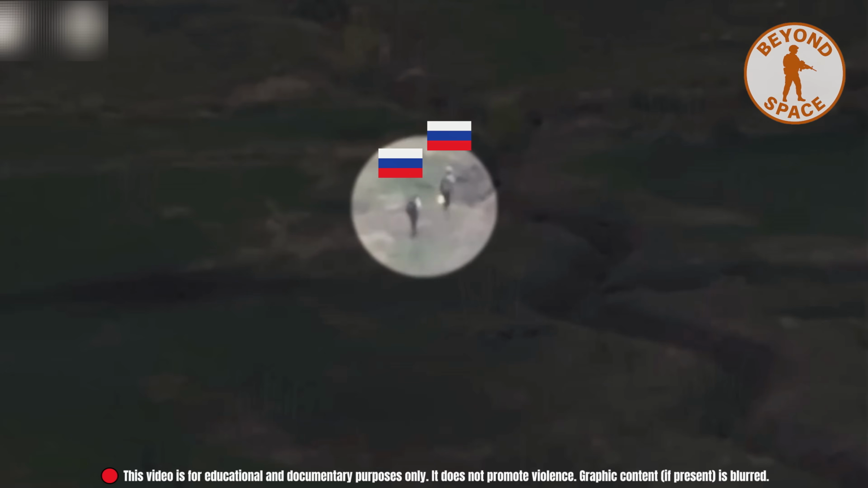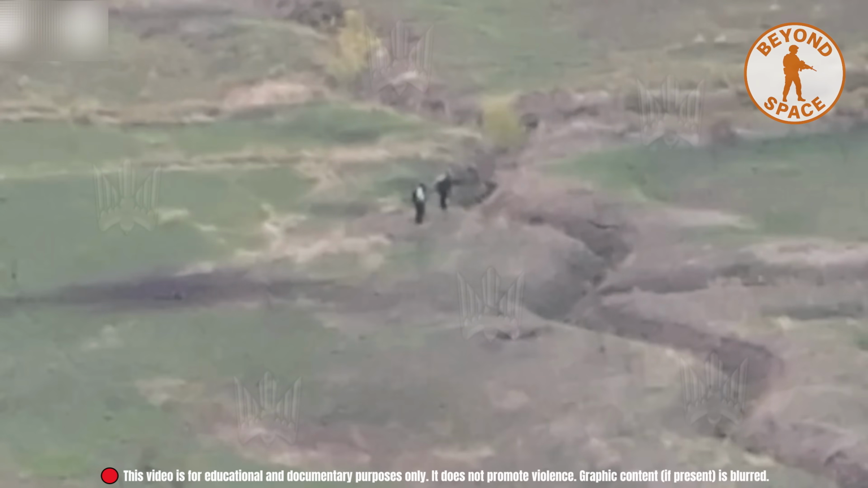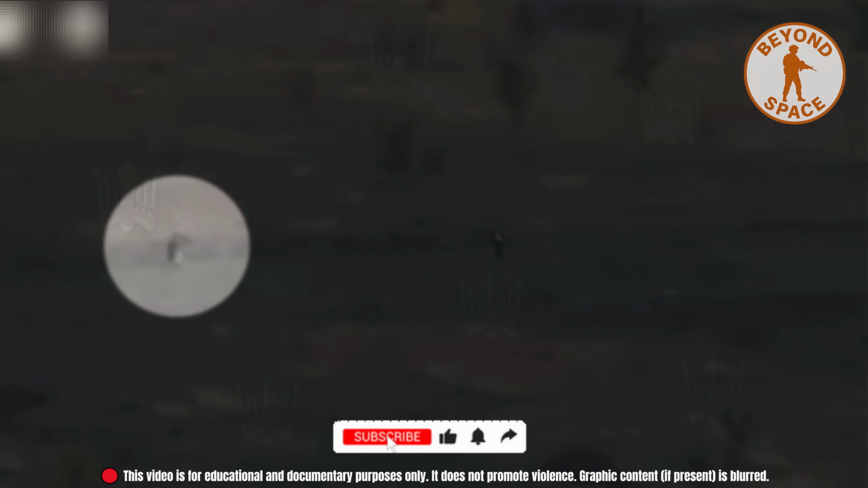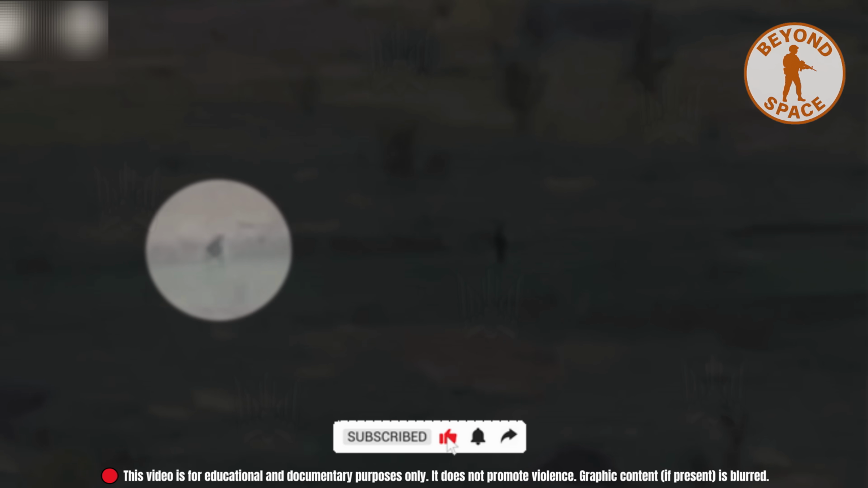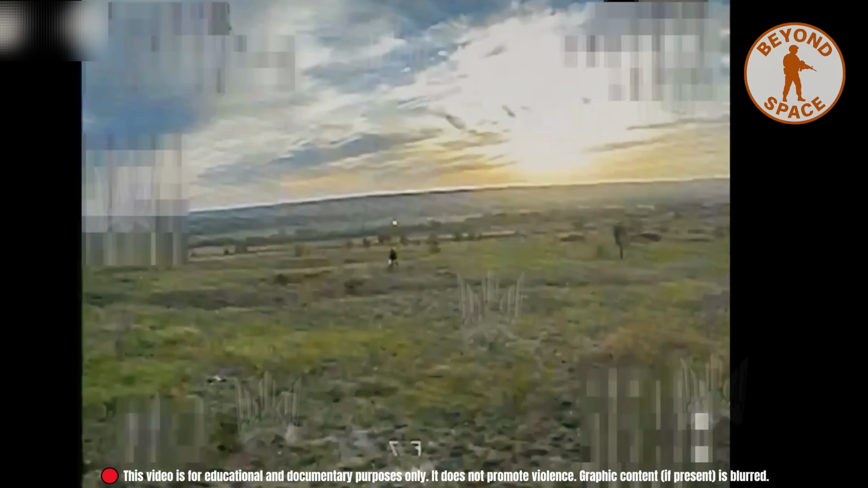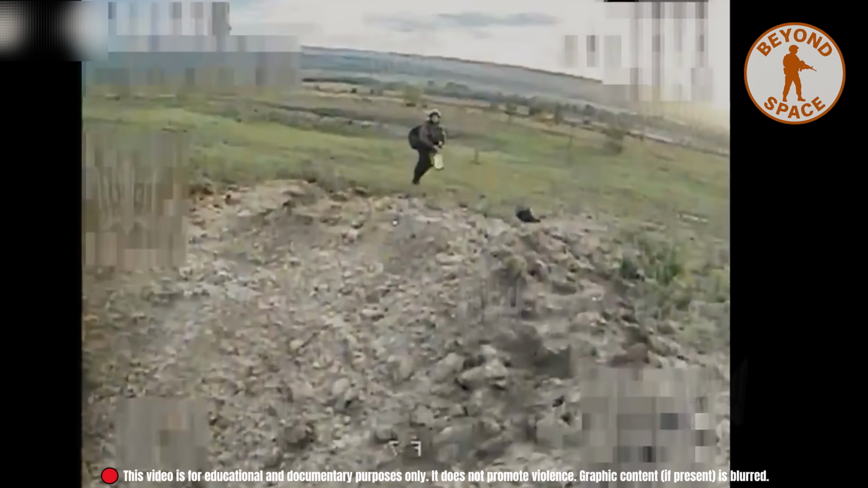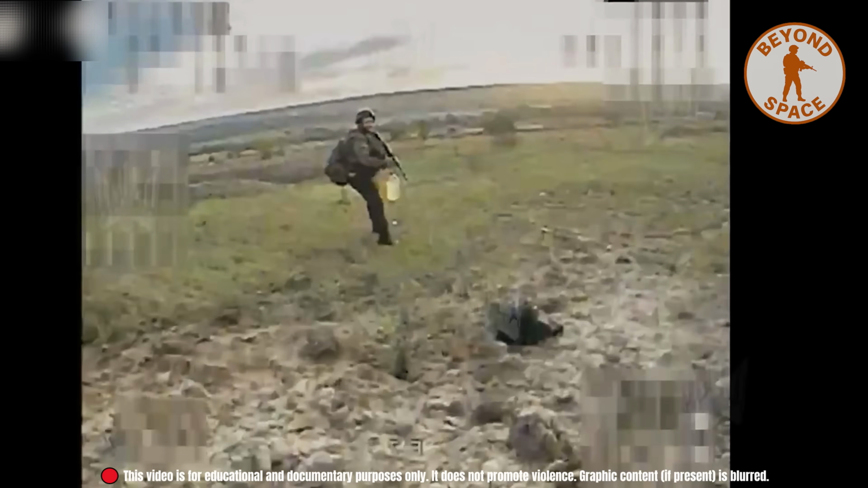Elsewhere, a supply team was carrying fuel toward the front line, walking slow but steady. Ukrainian drone operators spotted them early. One FPV unit launched and accelerated quickly. A soldier in the group noticed, raised his rifle, and tried to react, but the drone had already closed the